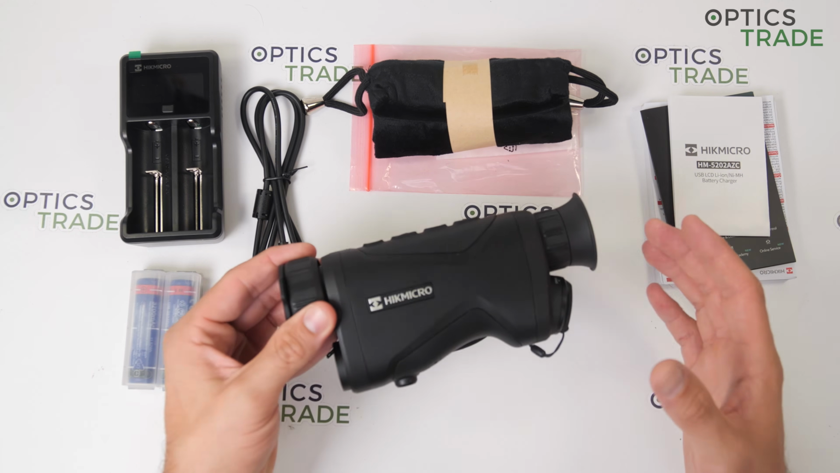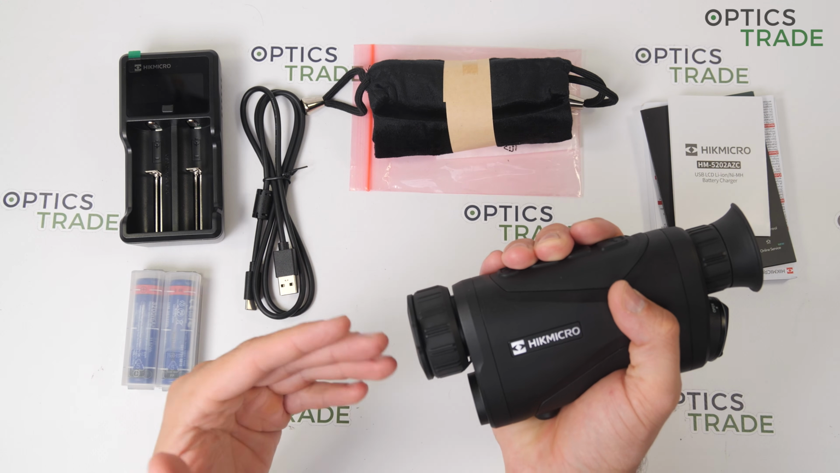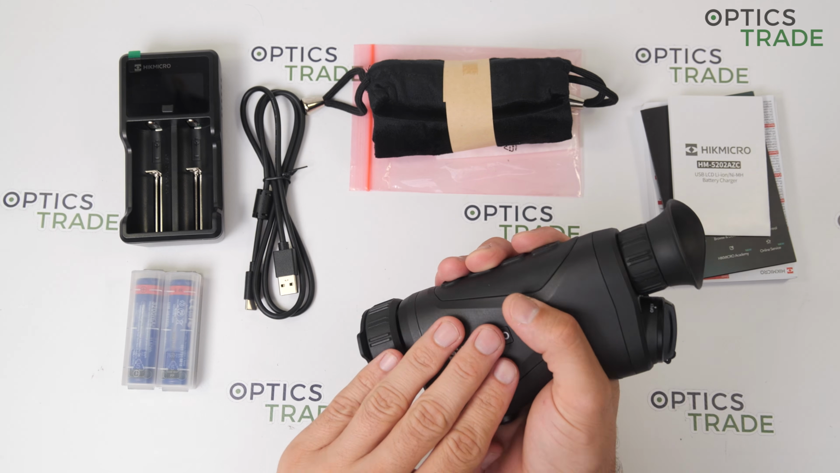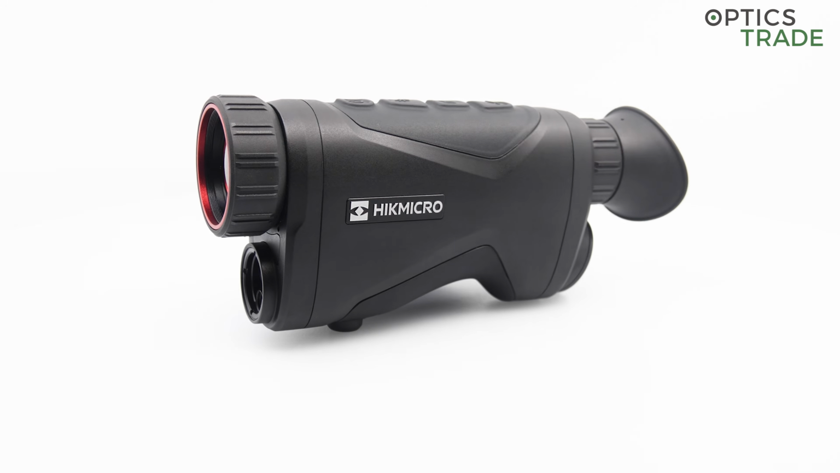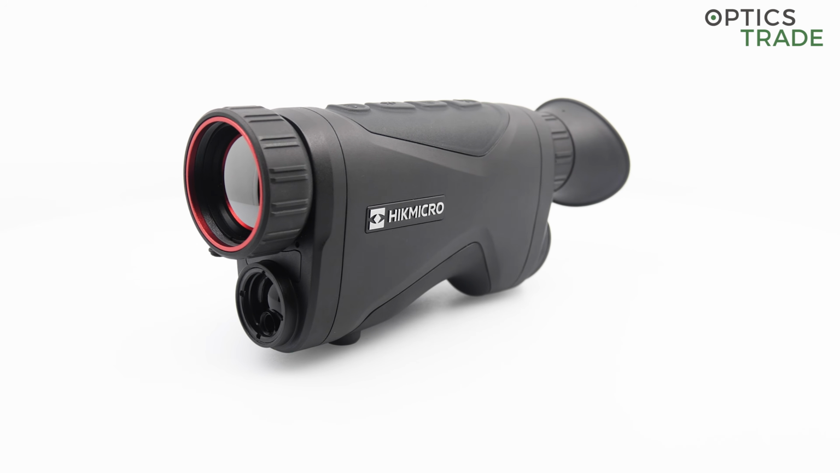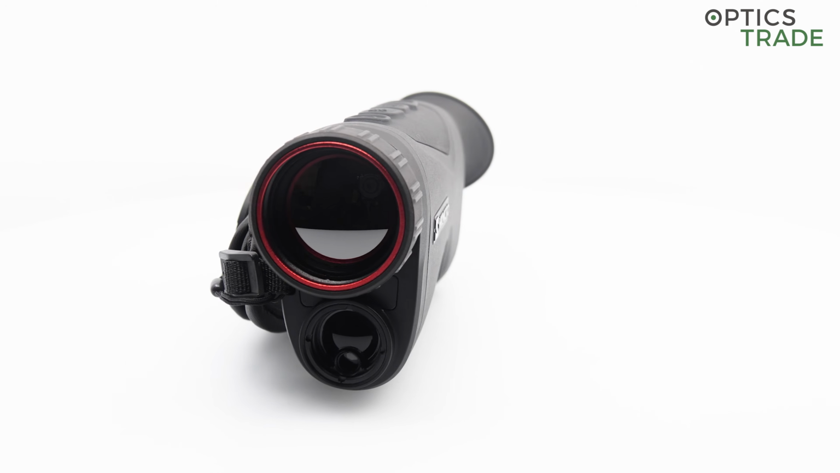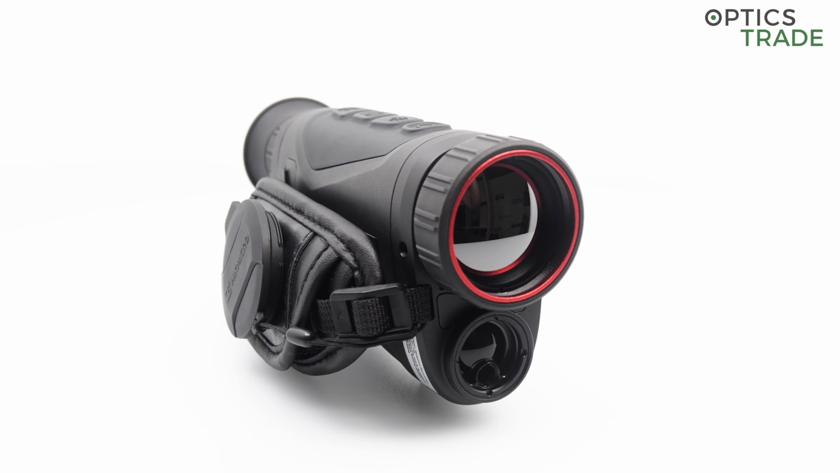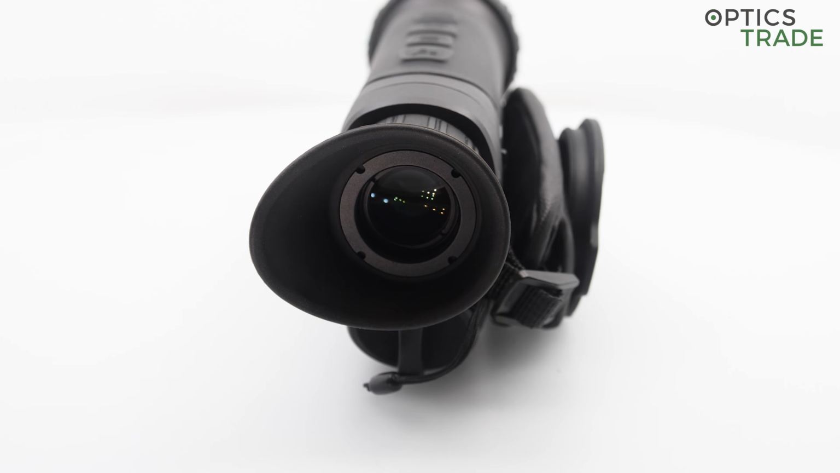With this comes also the size, because it is very small compared to some other devices on the market, and it is extremely ergonomically made, so you can really easily use it, and it just fits perfectly in the hand. It is just a little bit larger than a standard laser rangefinder, which is, in my opinion, perfect.